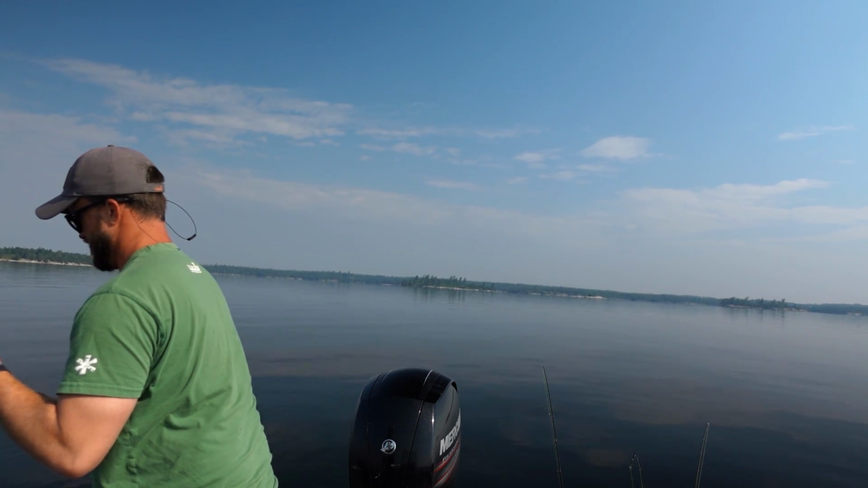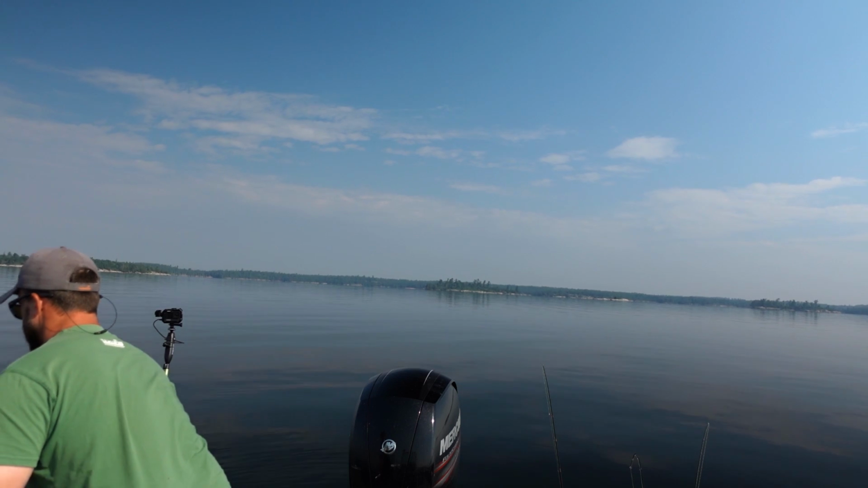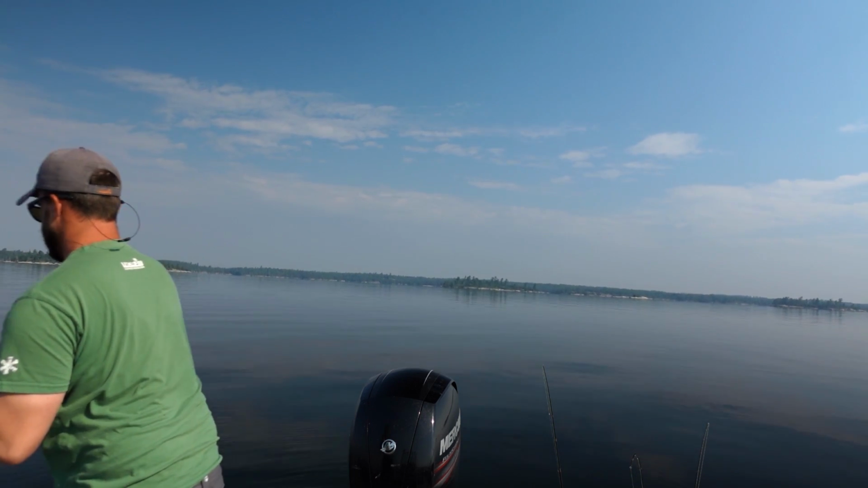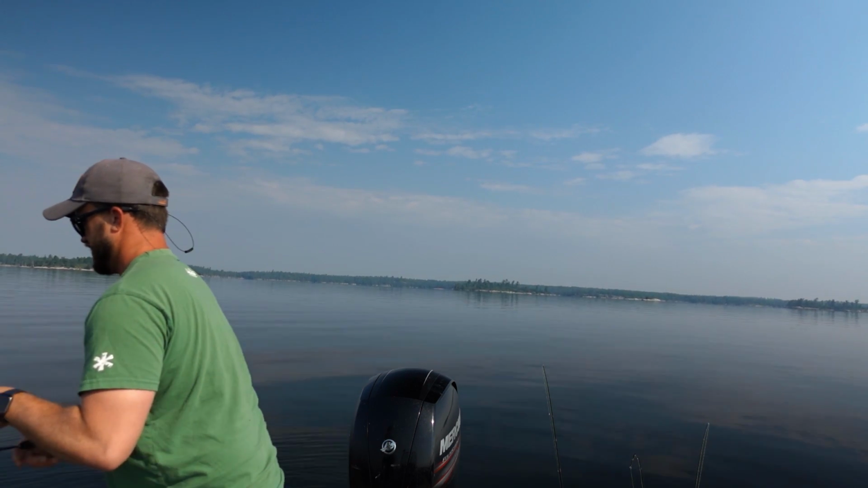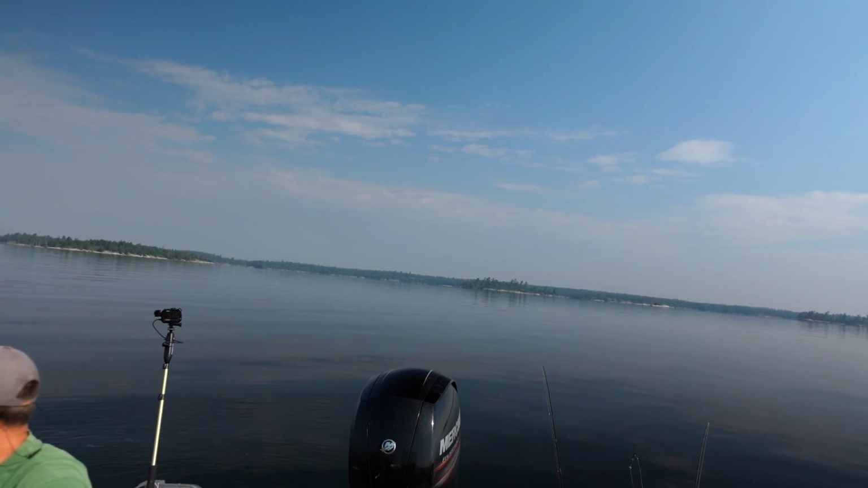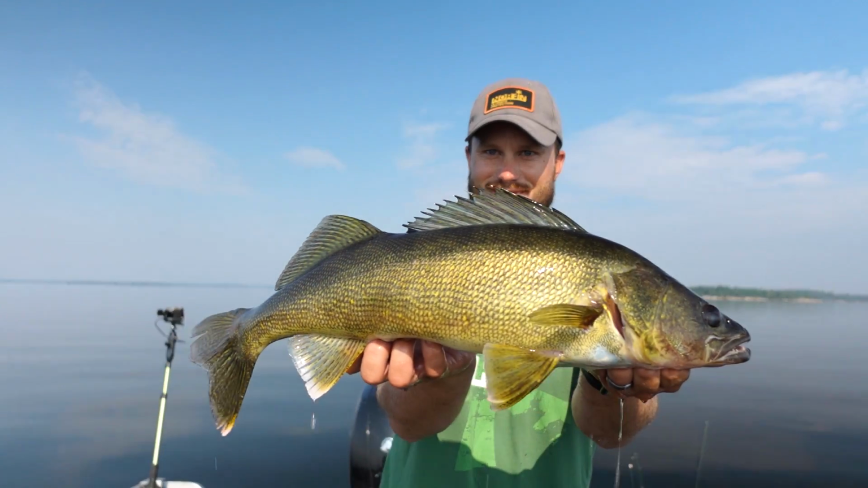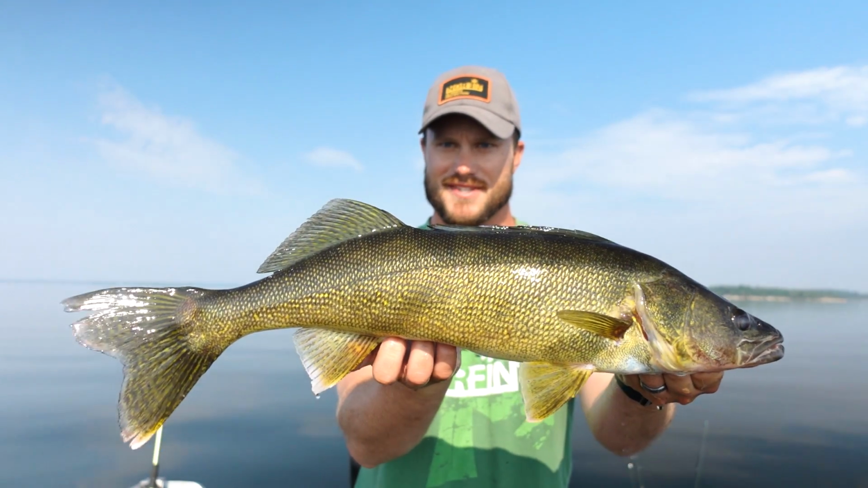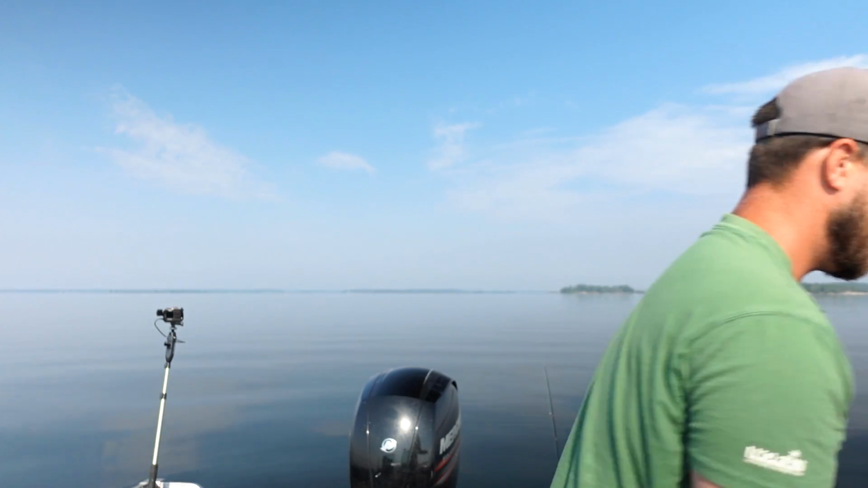Not a stud, but even these ones look so big in this lake because they are so thick. And man, is he feisty. Whew. He's fighting a lot bigger than he is, that's for sure. Oh, there we got him in. Well, not a long fish by any means, but this thing is just a blimp. 25 inches and fat. We're gonna get this one right back.